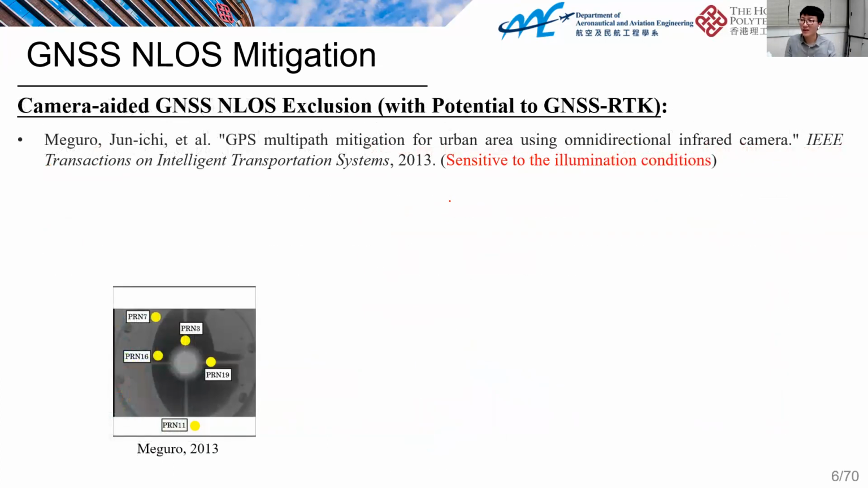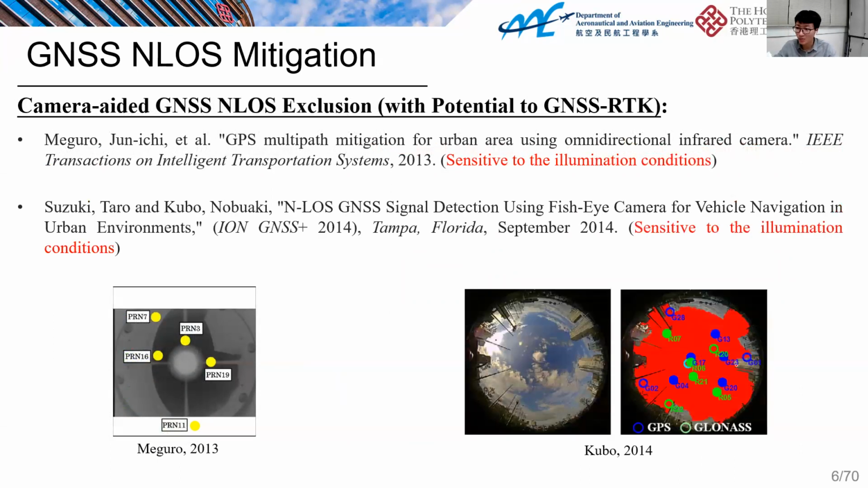In this work, very interestingly, researchers propose using a camera looking into the sky to further detect the NLOS, and some improvement is presented here using a more state-of-the-art sky segmentation method to detect the NLOS. However, all these methods are based on cameras. They can be very sensitive to the illumination condition. For example, during night scenarios, it can be very challenging, right?